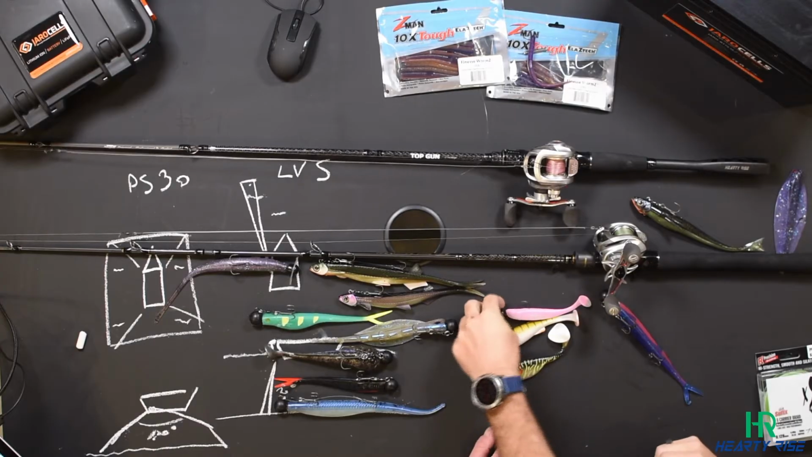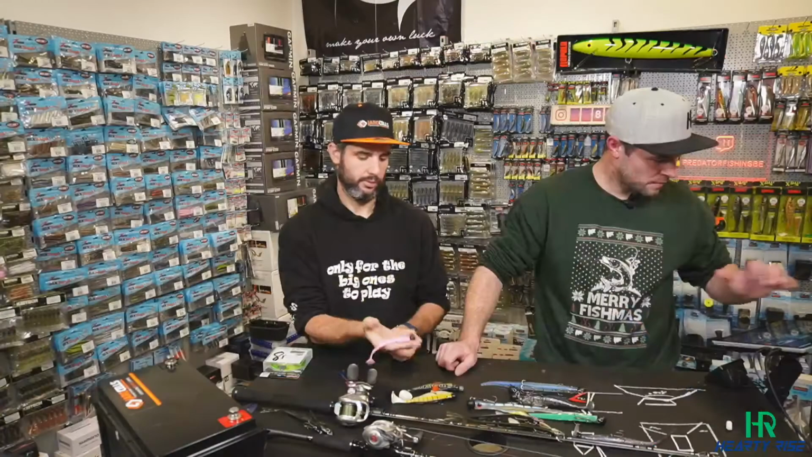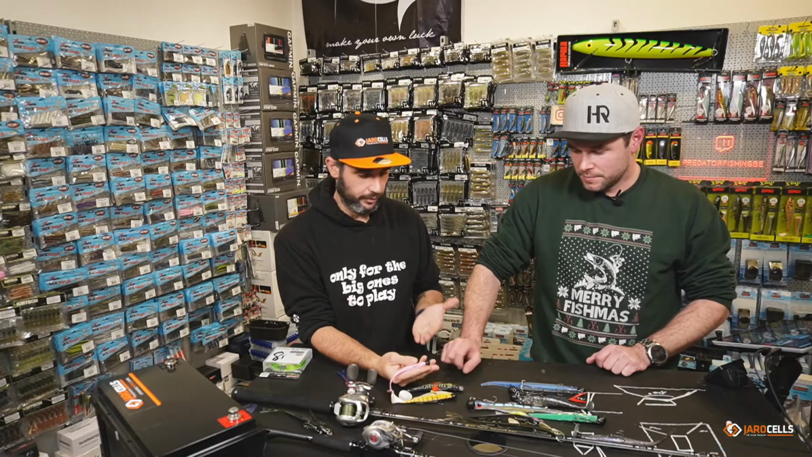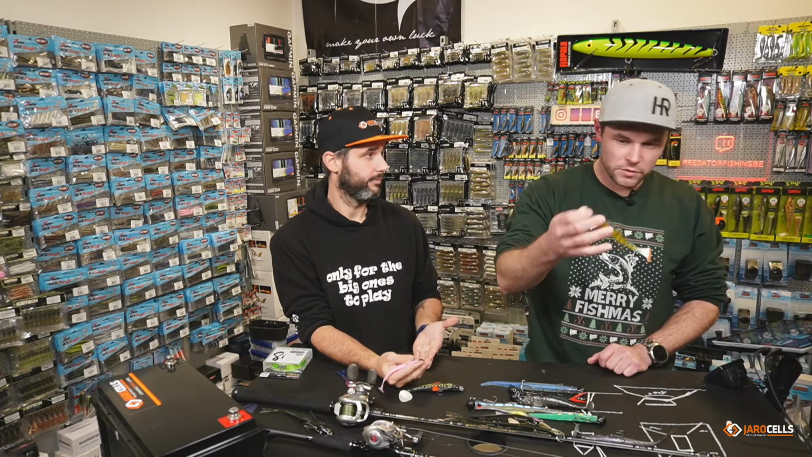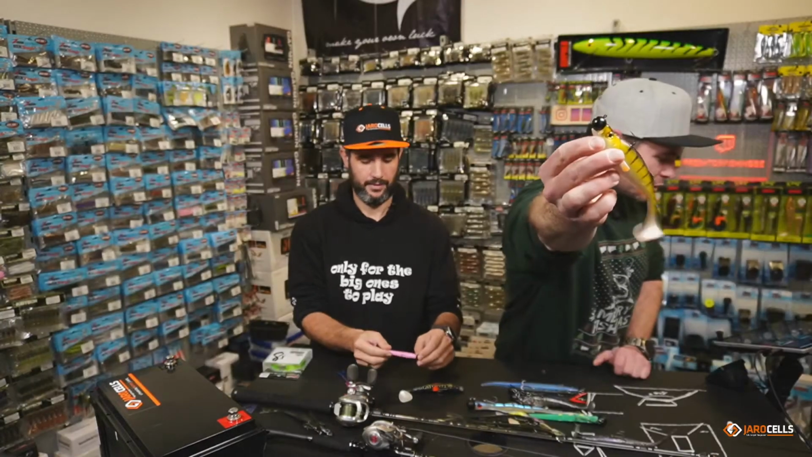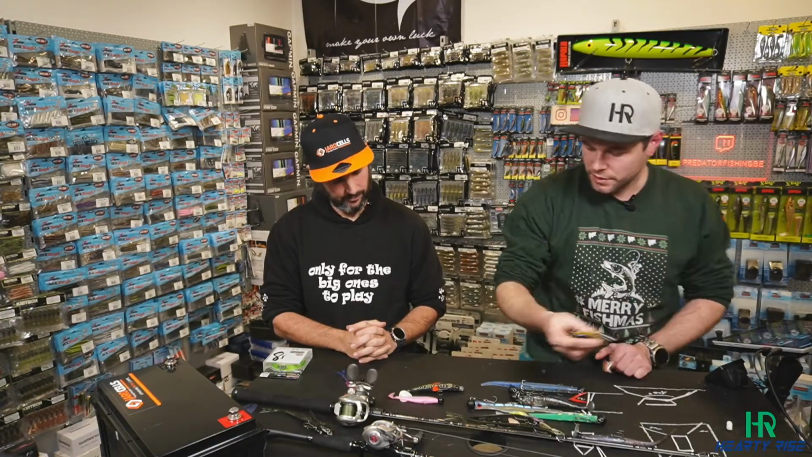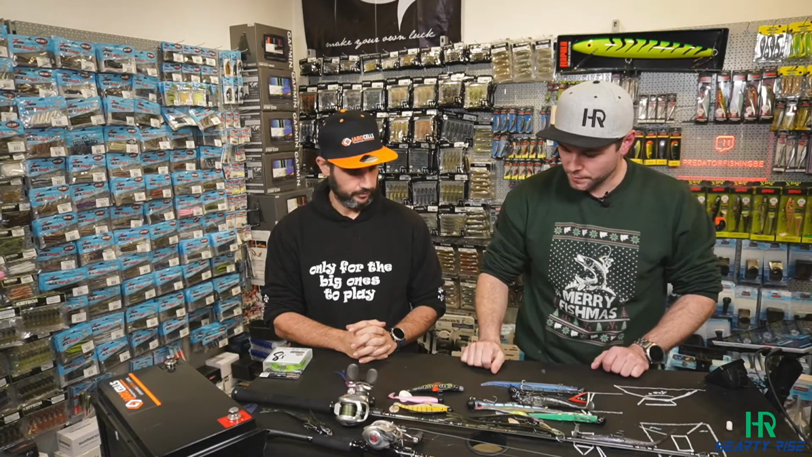And then also, if we do sharpshooting, we also always use tungsten jig heads. It's better for the environment. We developed it on our own. It's really affordable. So this is for example the 28 gram tungsten jig head we use for casting or sharpshooting. Yeah, good.